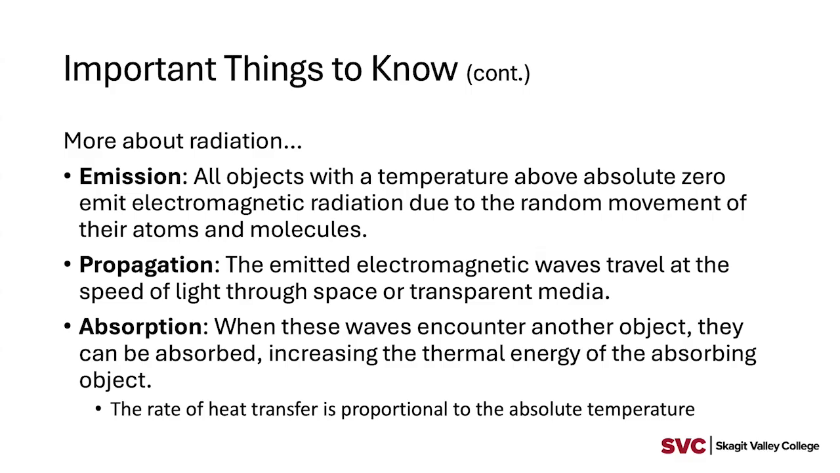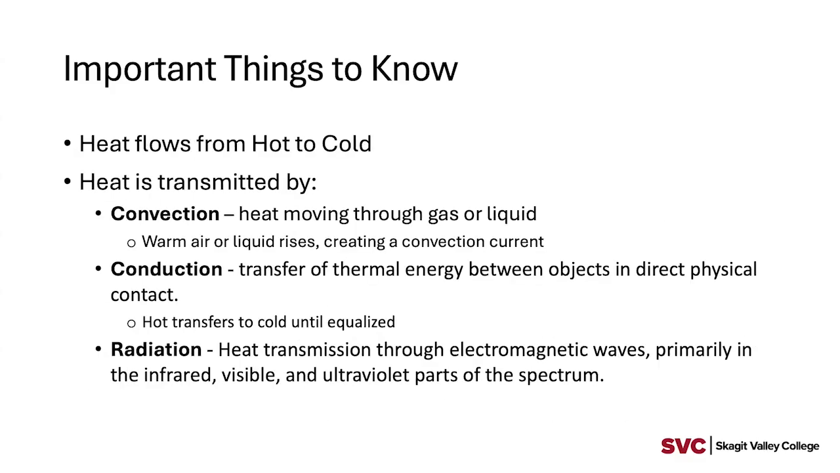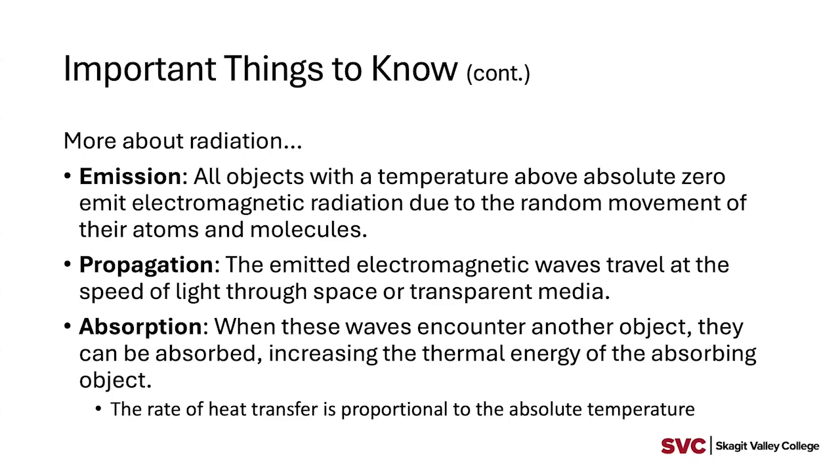Let me back up just a minute. So I mentioned at the end of that, talking about radiation, just some more on that. And again, all of this is kind of the theory of it, but this all plays a big role when you start to use these types of cameras. Radiation is emitted from something. Again, as I mentioned earlier, all matter that is above absolute zero will emit some level of radiation.